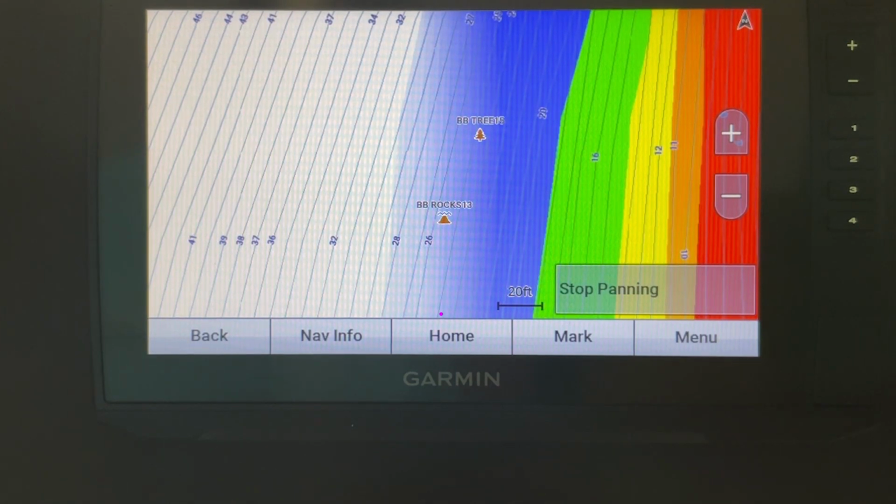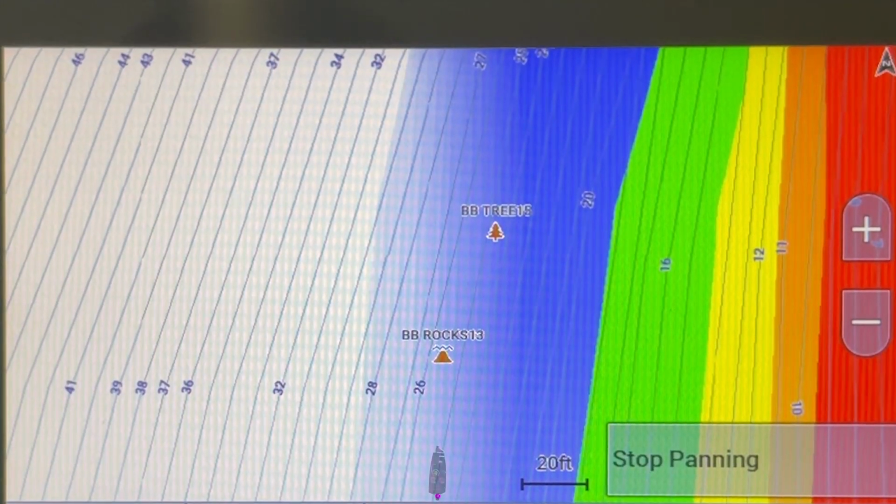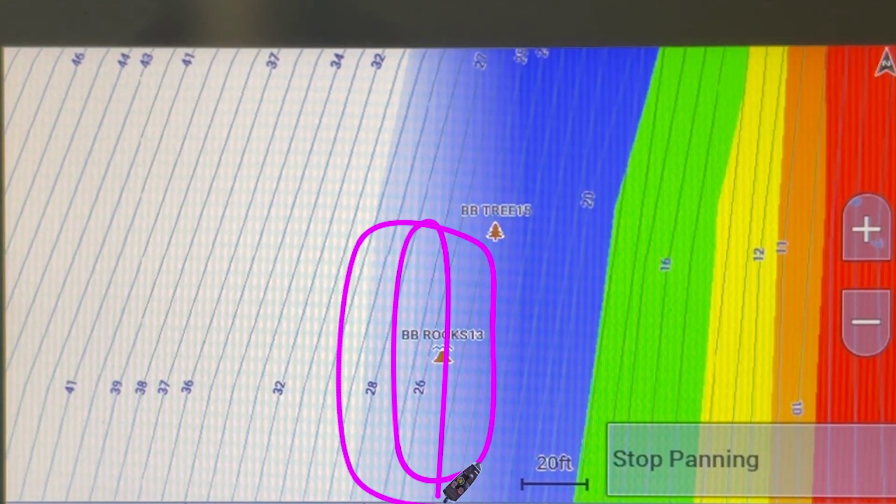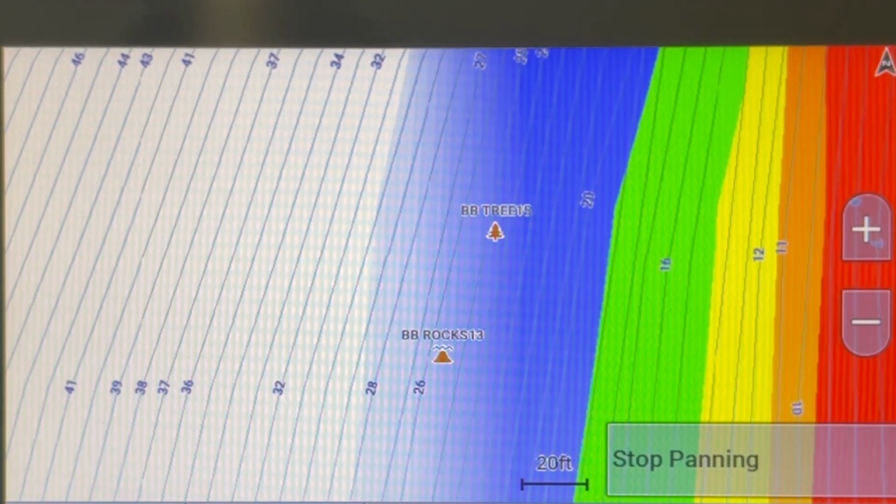So if I'm going to go searching for that rock, I'm probably going to start in one direction and do more of a grid type pattern. That would make a lot more sense than doing circles, because when you do circles, it distorts your picture, and that's not good for anybody.